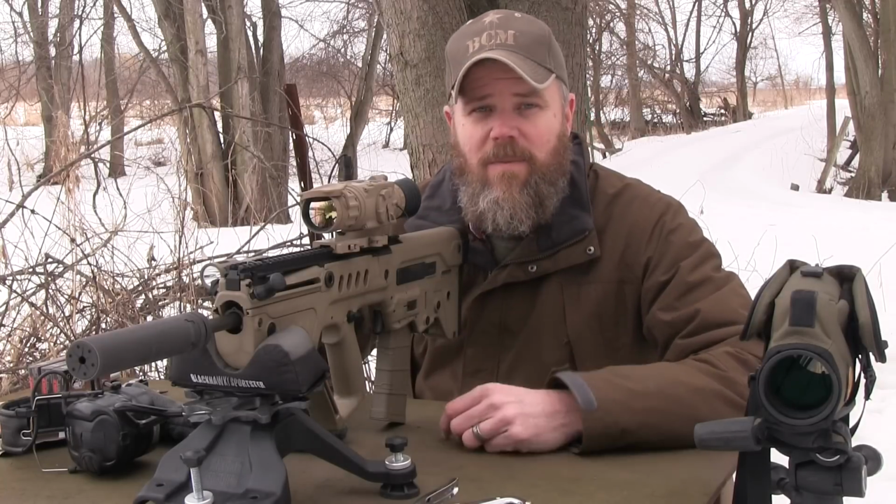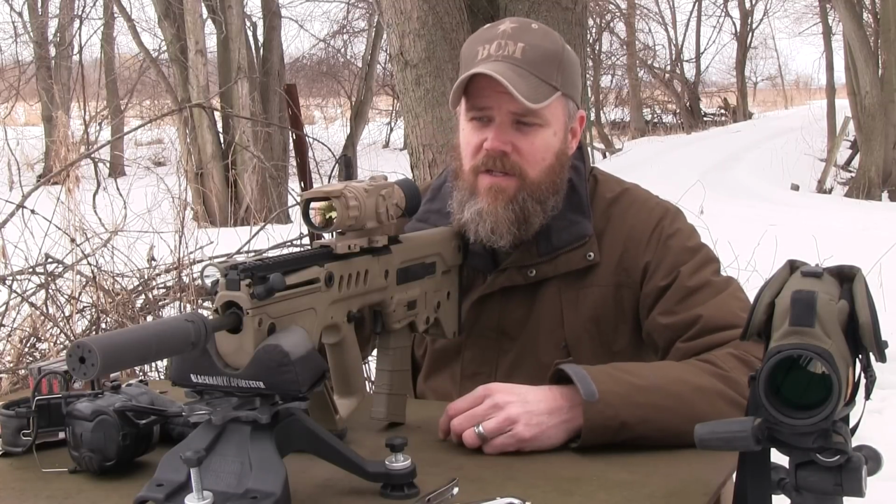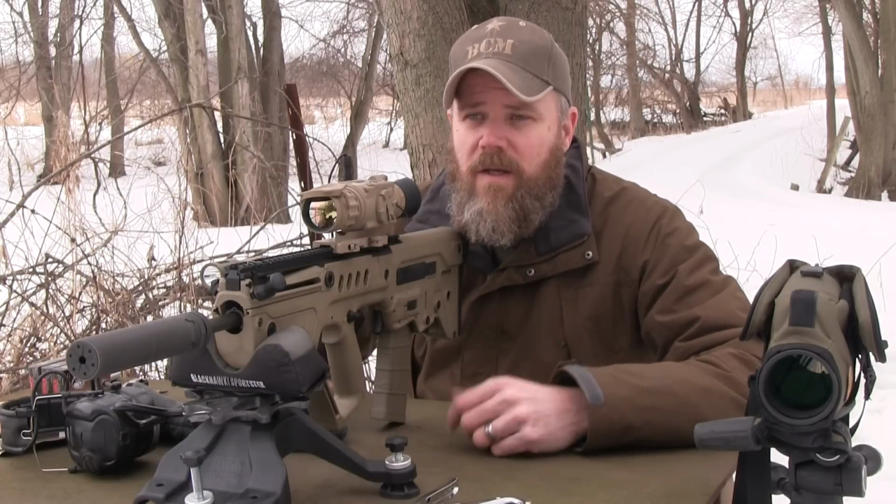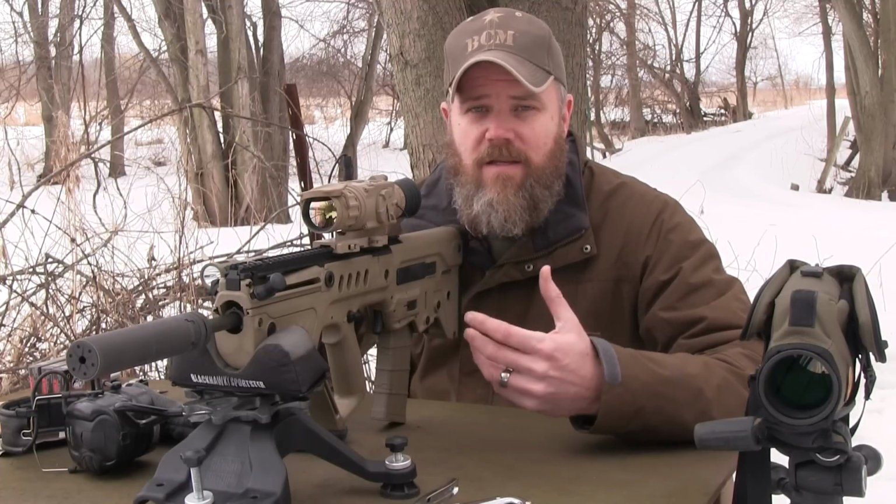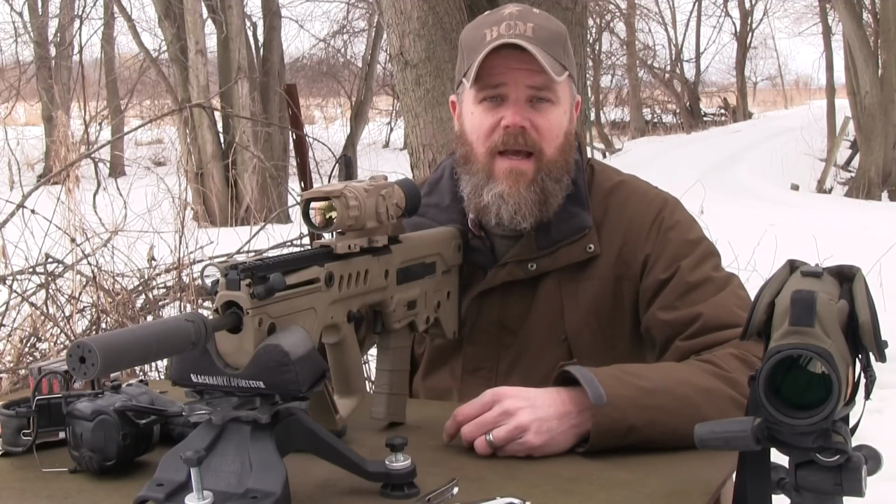Well, it looks like I have the rifle sighted in now with the Armasight Zeus optic here, and I'm ready to go out and do some hunting this evening. We're going to go out to a buddy's house, as I mentioned. We're going to look for some coyotes, see what we can find. It'll be the first time I've actually used a thermal sight in such a situation. What I'm hoping to be able to do is scan the wood line and see any signs of life out there and let us know if we're being successful in calling in the coyotes or not.